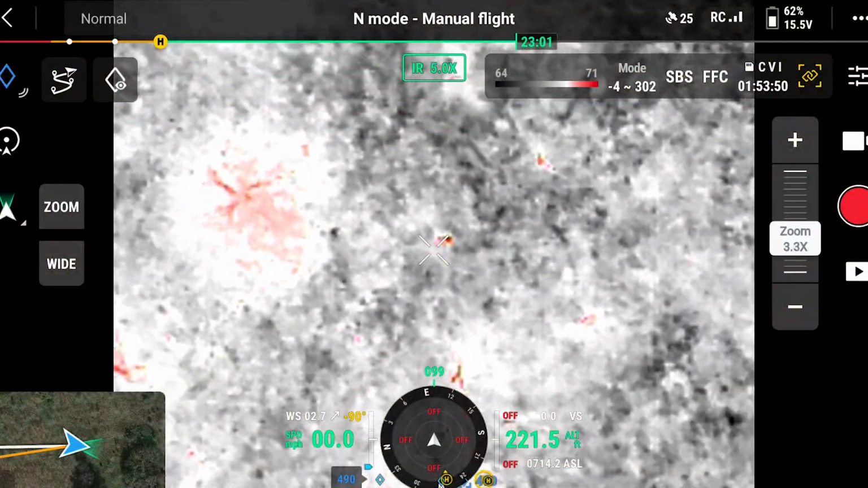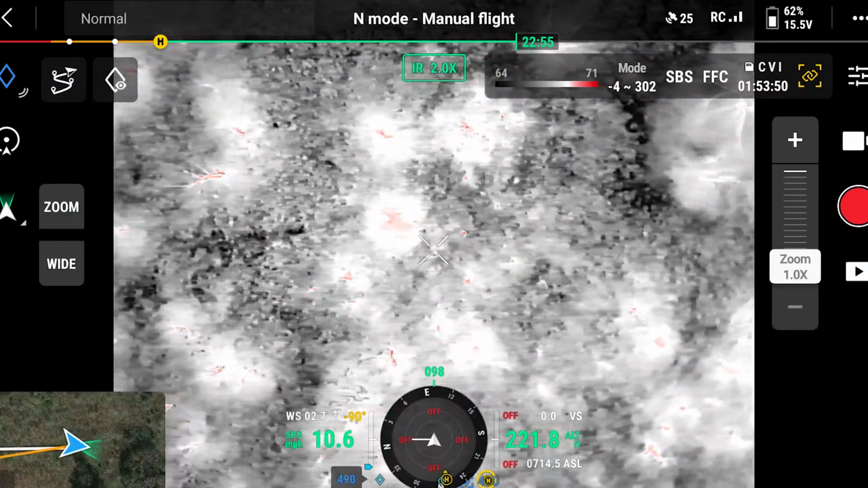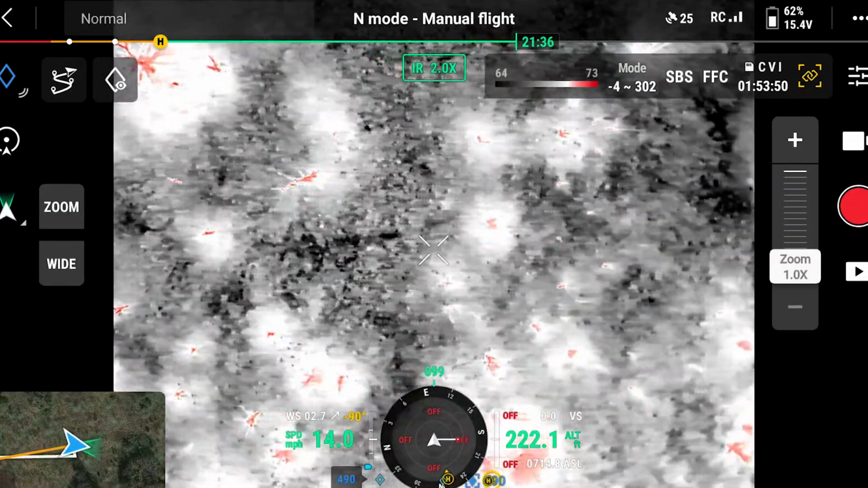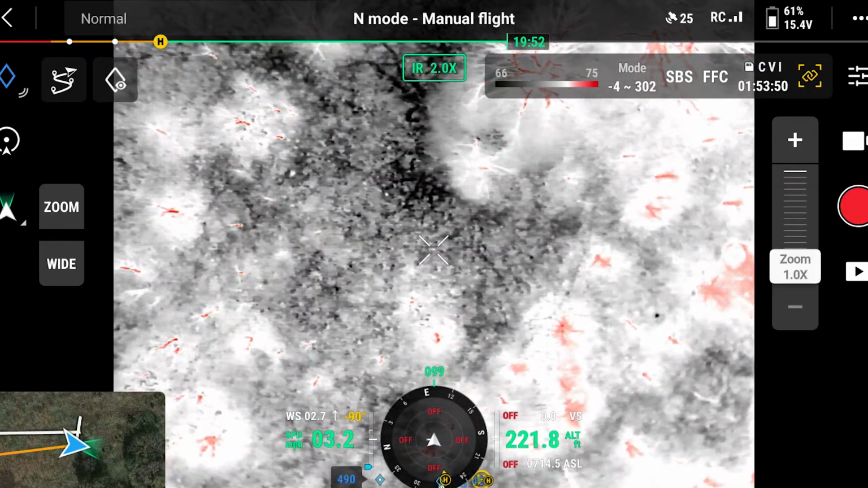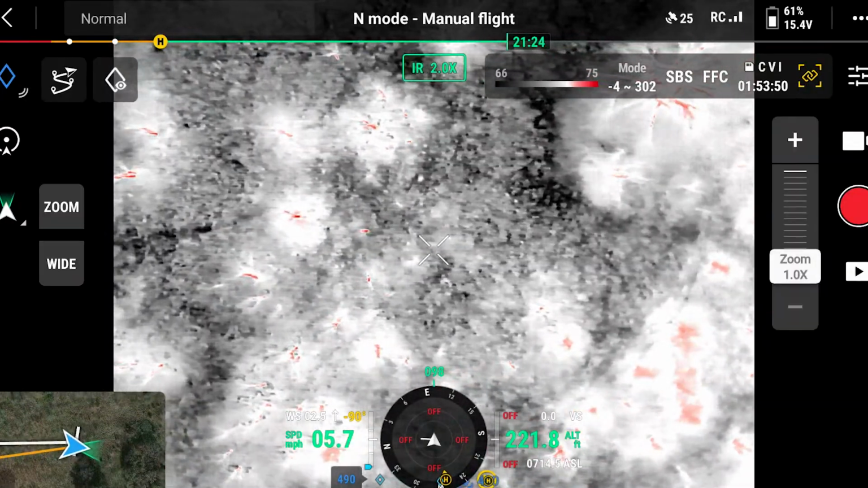You can tell it's a trunk even before you've zoomed in if you kind of move, and you'll see it change its shape a little bit more than, say, an animal would. Yeah, so you can see it elongates as I move over a little bit. So I'm gonna get back on my line.